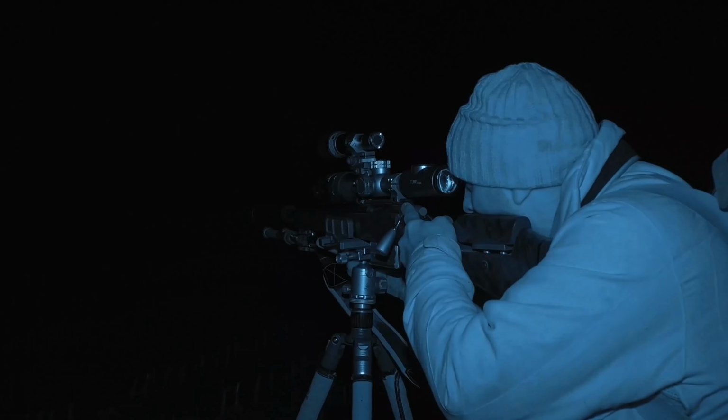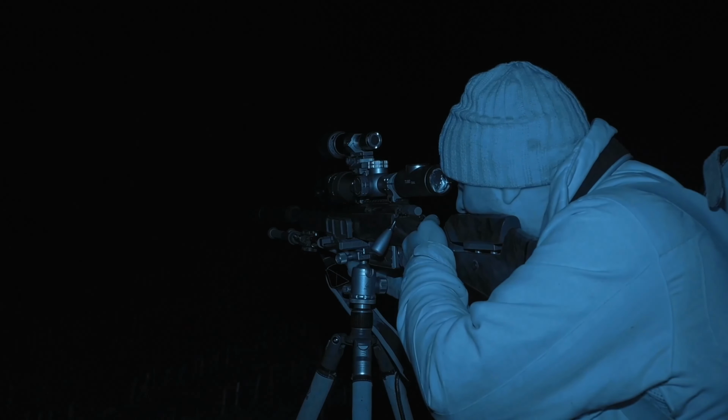So I think the retail on the Pulsar is around about 950 quid, but you're going to have to pay extra for an infrared illuminator and to have the Wi-Fi feature. Now, to be quite honest, I always just use an aftermarket illuminator anyway on these scopes to get the best out of them, so I recommend you do the same, so it probably isn't really too much of an issue.